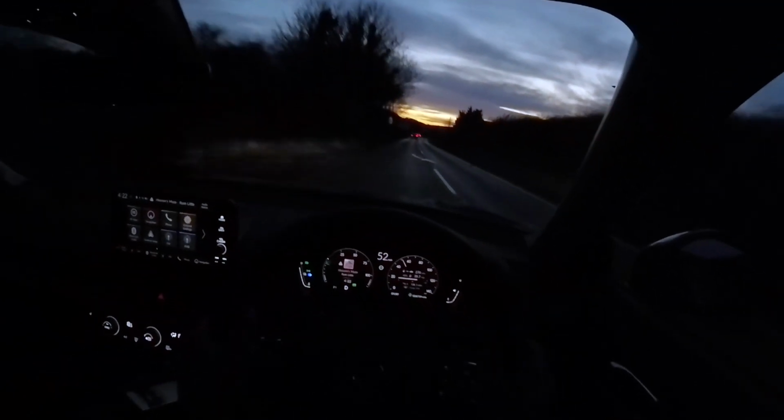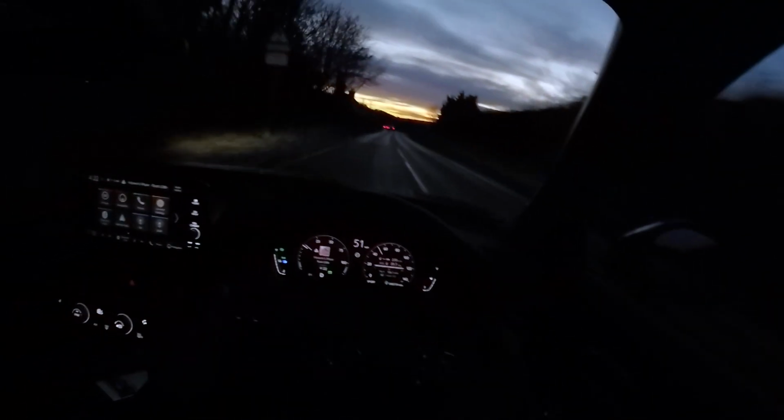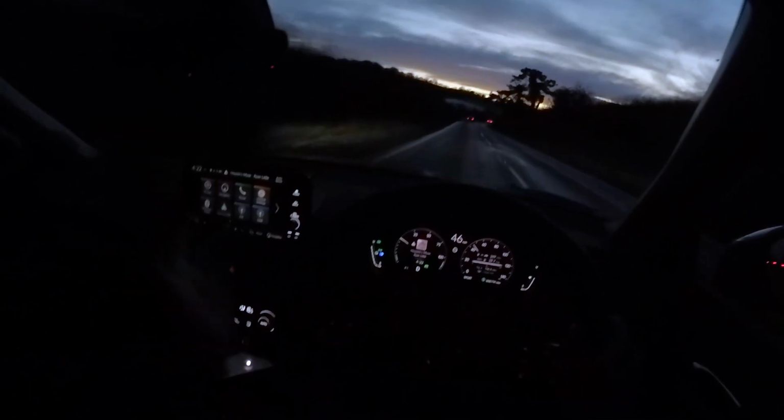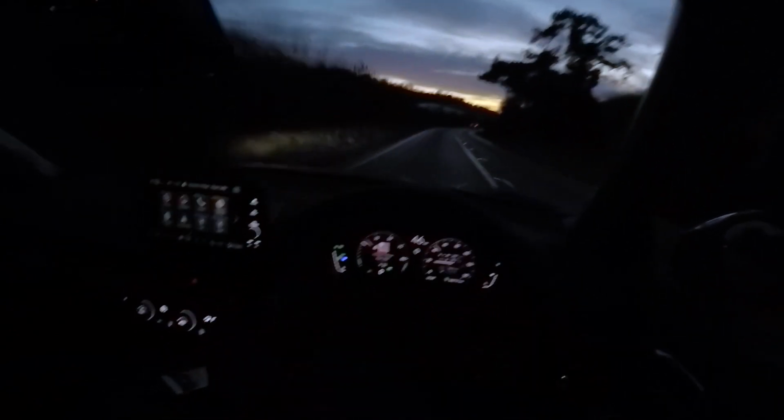In regard to visibility, it's pretty good. The A-pillars aren't too thick, the door mirrors are of a good size, and as I mentioned, you've got blind spot monitoring. The rear window isn't the largest because it's quite raked, with this having more of a fastback coupe-like styling. But visibility out the back isn't too bad, though not the greatest either.